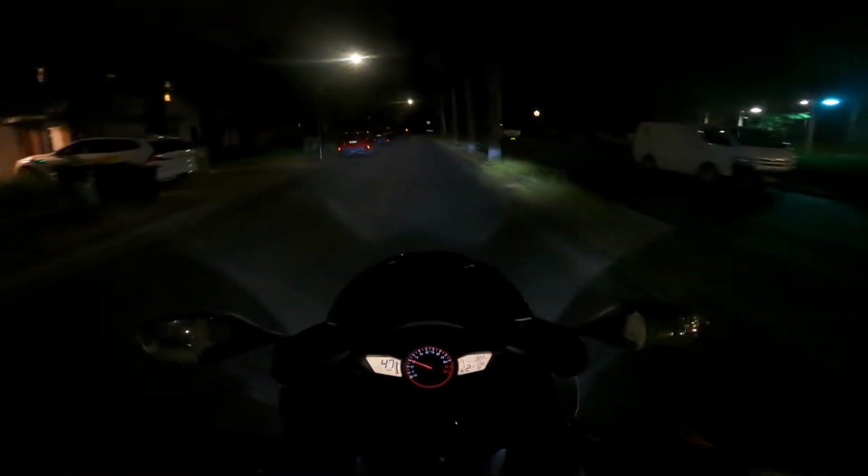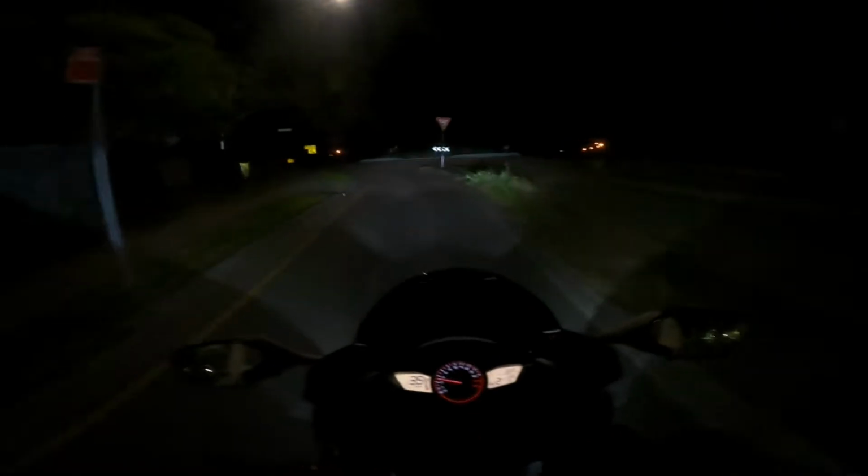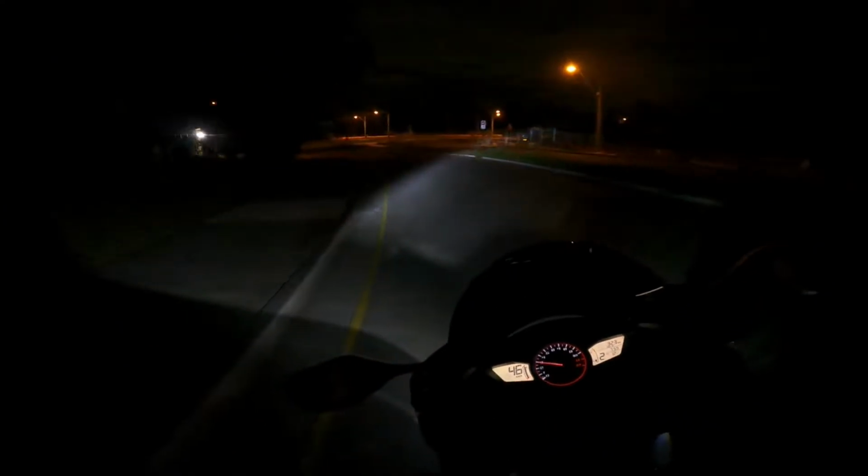Lovely little night ride for the old VFR1200. Just giving you a feel for some nice evening ambient cruising. Won't be a long video.